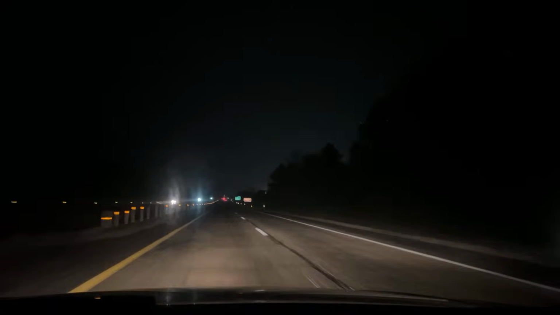I'm going to turn that heat back on because I think my front view is fogging up a little bit. Let's try this. 2.5 miles to 69.